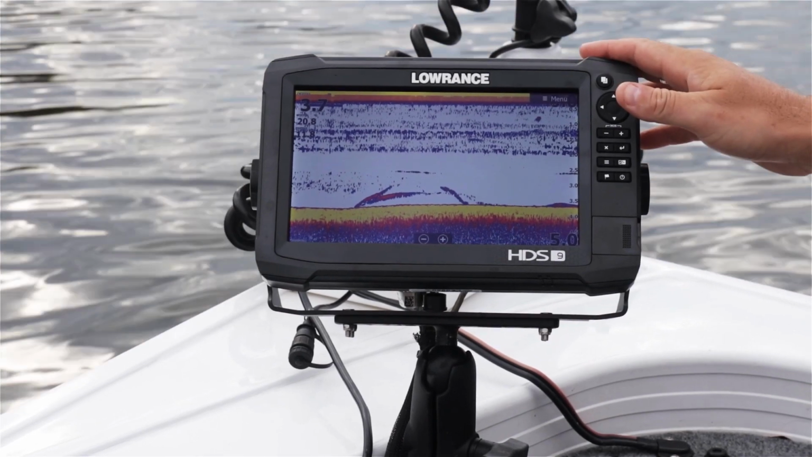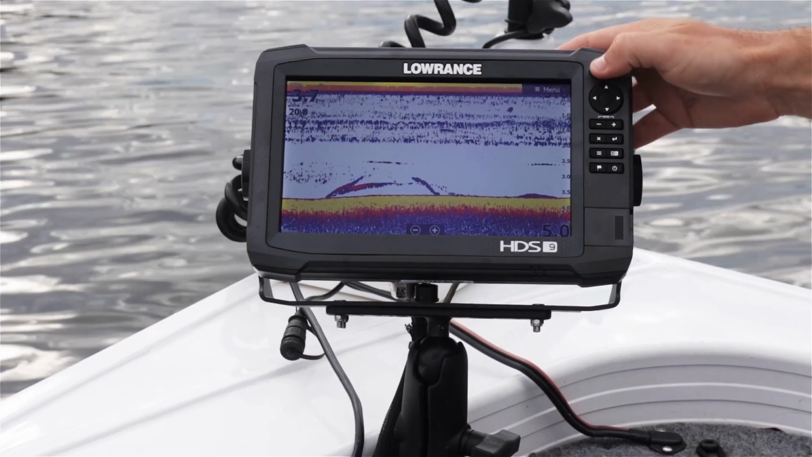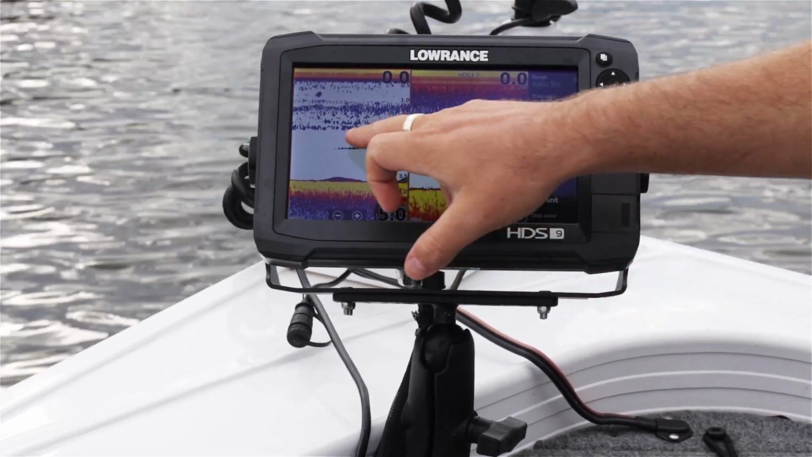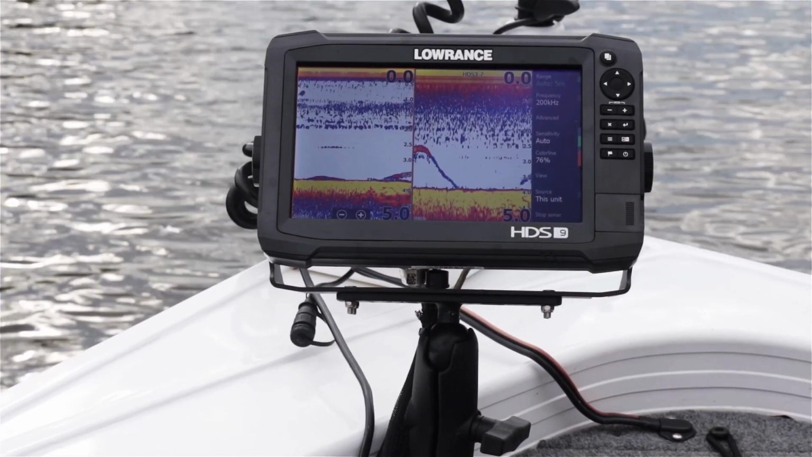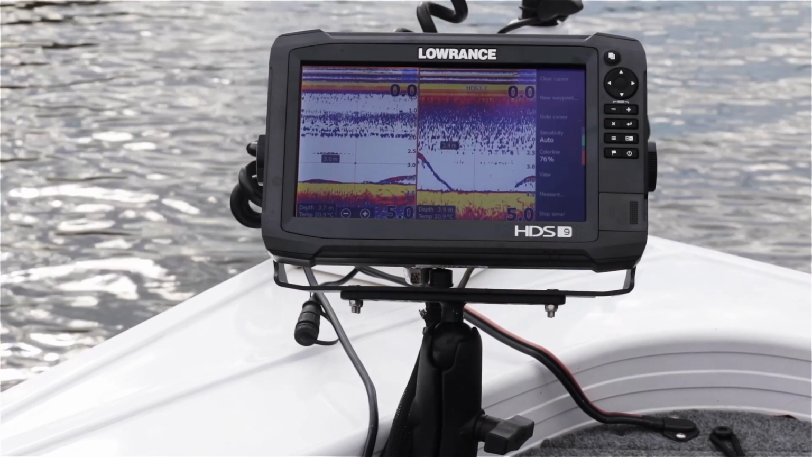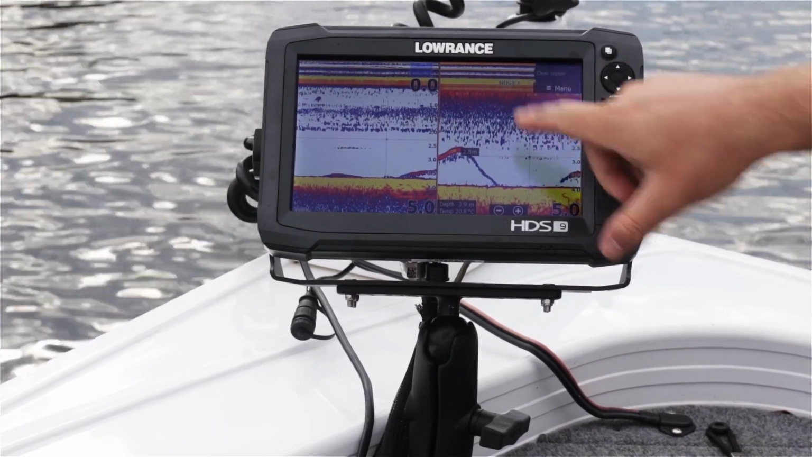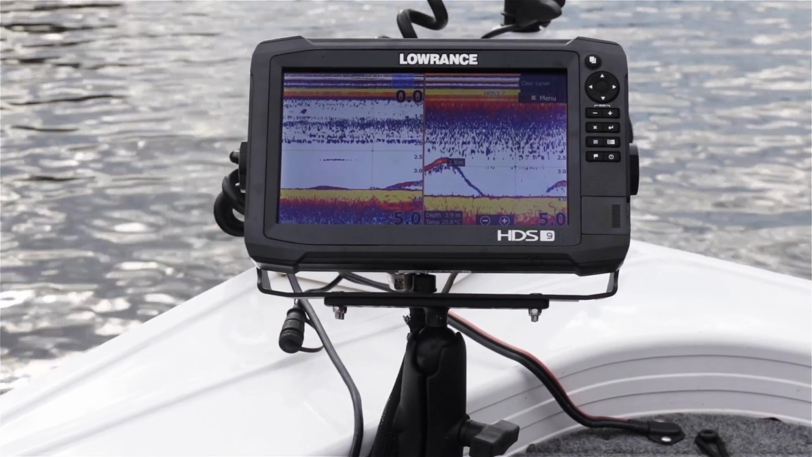So my Gen 3 at the helm has the new 4.5 software update, and I've got my new Carbon here. All I need to do is run a split screen sonar, and then I can individually look and change frequencies of my two different signals. This pane on the left hand side is getting a signal from the transducer that's mounted to my electric motor, and this one on the right hand side is connected to my HDS Gen 3, which is receiving its sonar signal from the stern of the boat.